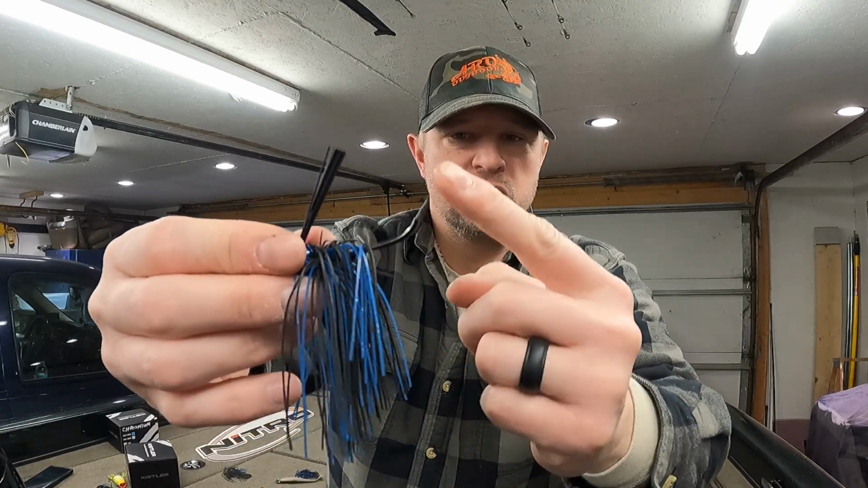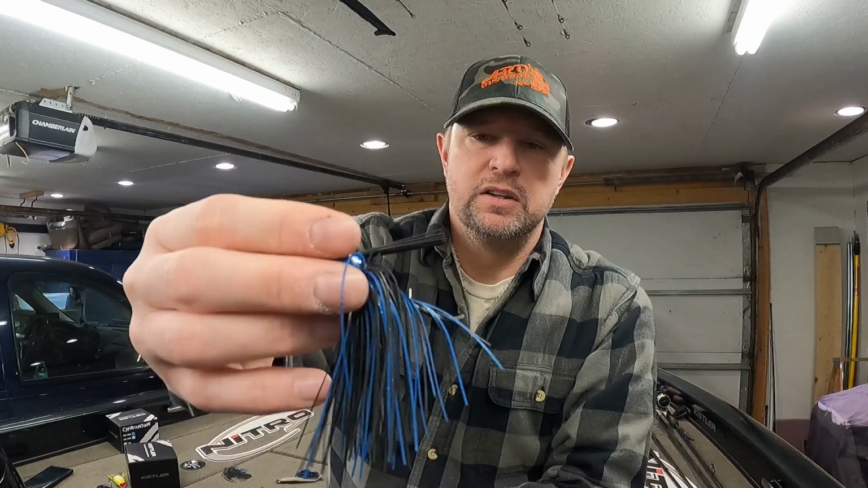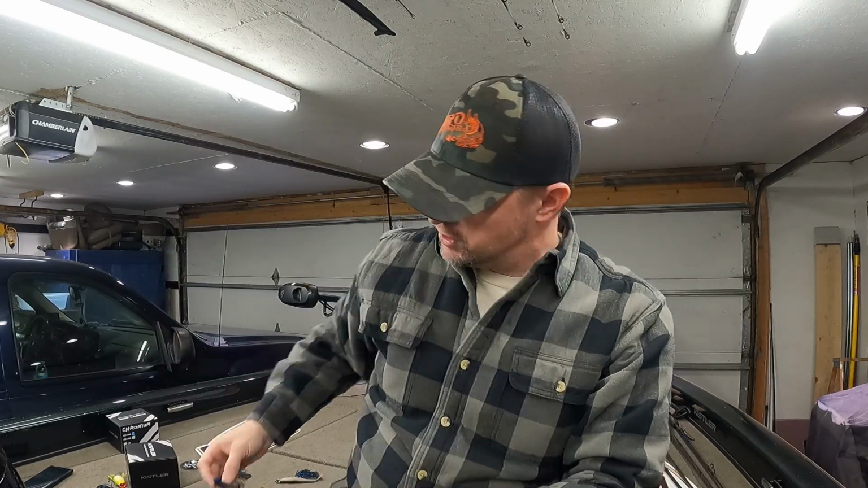You could even just get your snips out and snip it right there, and then you don't have to worry about bending the hook over, bending it back, just get a bait on. You know what I'm saying? So this is a little bit easier. Sometimes I just like to keep the extra little weight of the hook, because it does add to it. But those are my jigs.